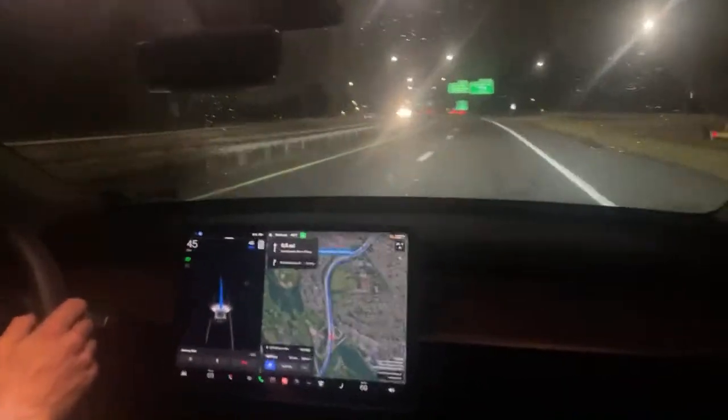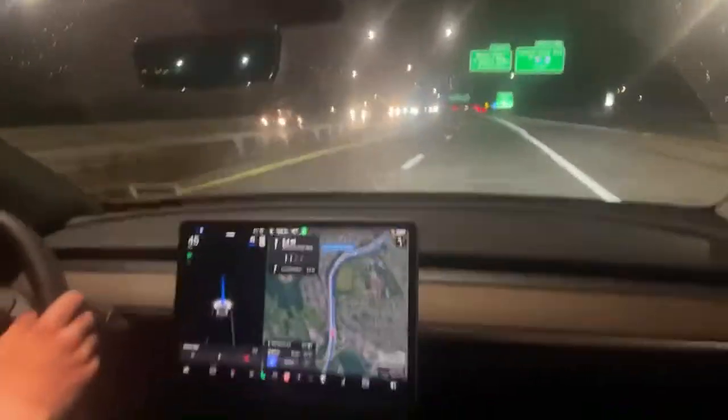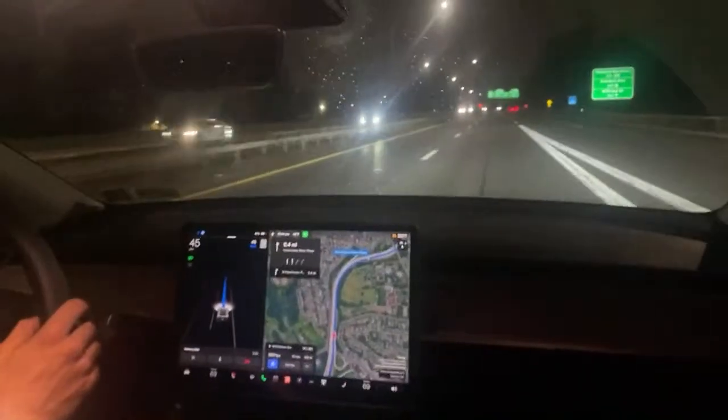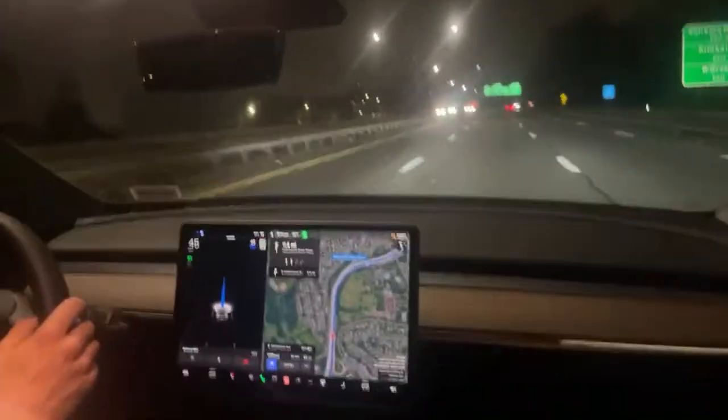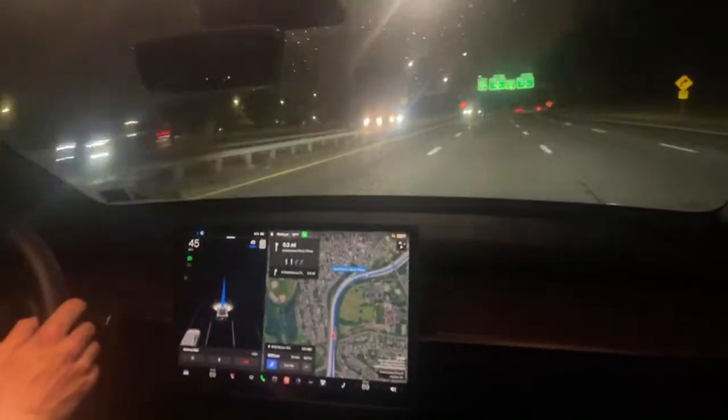Now you have to be cautious, because if it doesn't read the speed limit sign, the speed can stay faster than it should. For most curves it seems to slow down, but on a straightaway, I'd be worried that it might go faster than you like. So my foot's always kind of covering the brake.